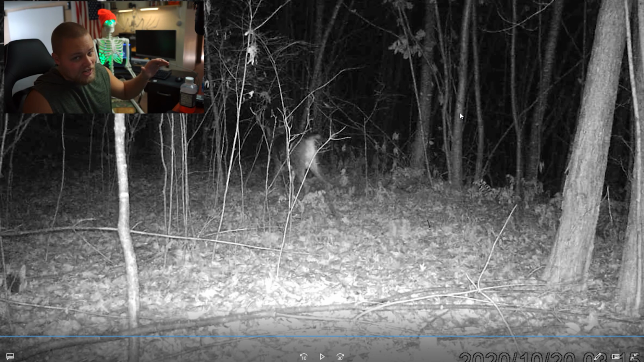there was not just a couple of tracks. It was down to the mud. Through the snow, down to the mud. Tons of deer moving through there, and there's a scrape. So I put the camera on that scrape. So hopefully we see what's moving around out there.